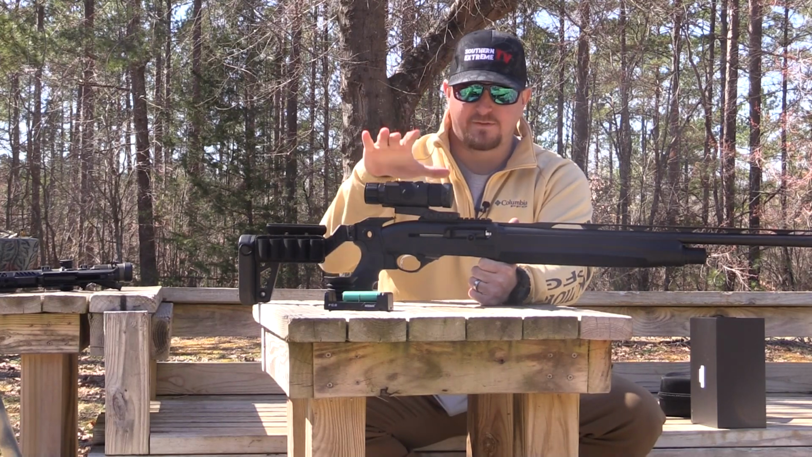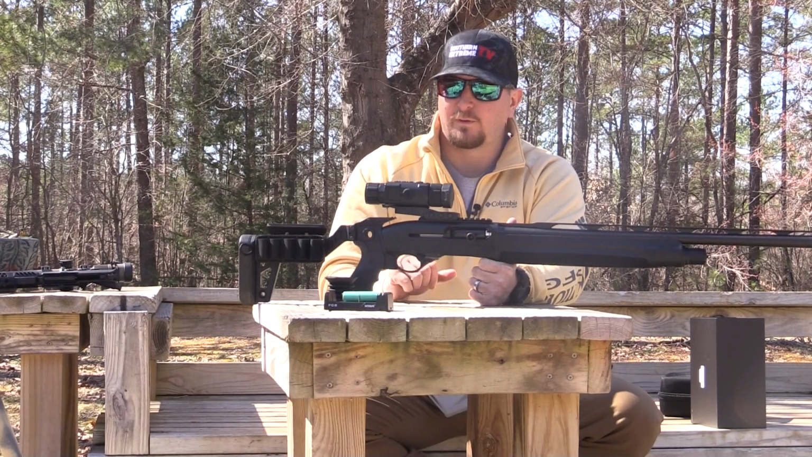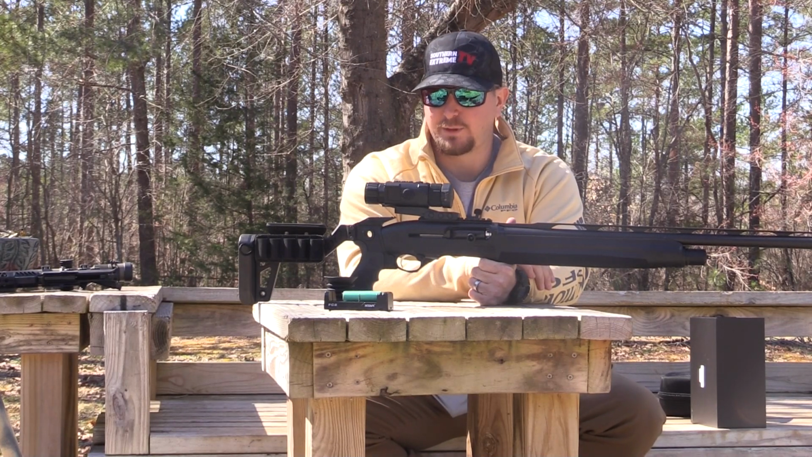And this Hydra fits really, really well on this gun. However, it would also fit really well on the rifle. For what I'm going to be using this optic for, I'm going to be using it on this shotgun, hopefully when I get this shotgun build completely done.